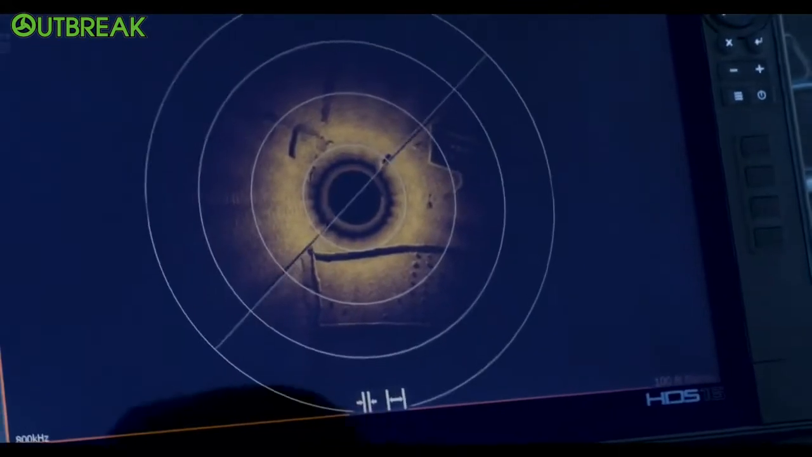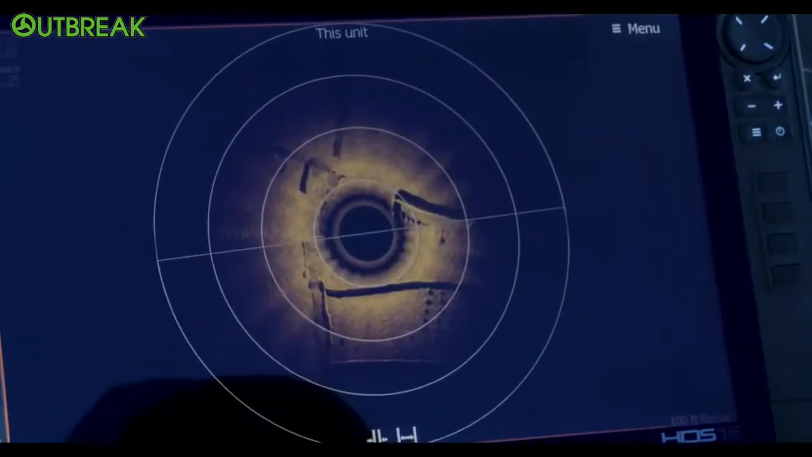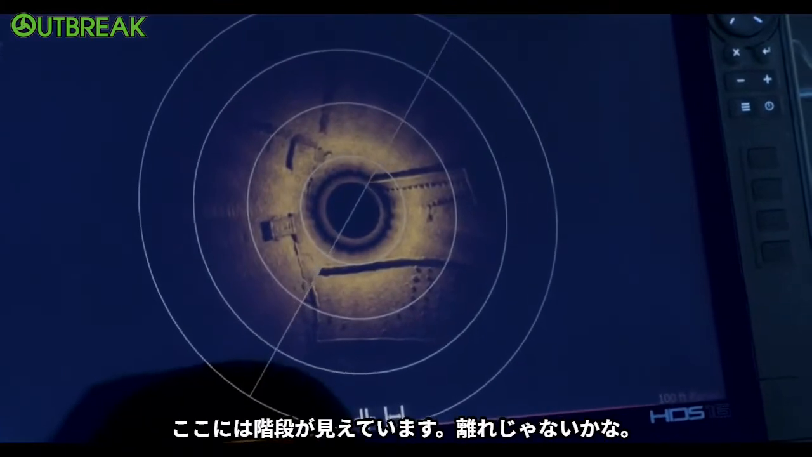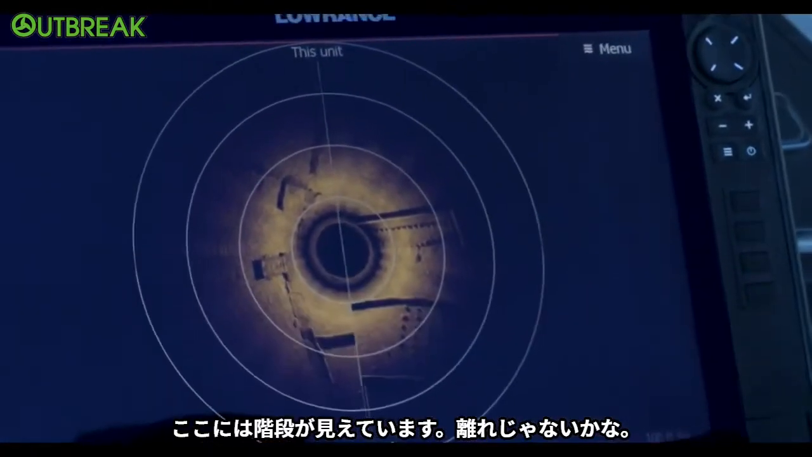Huh. Look at that. See the sidewalk coming off of it right there? Yep. That's crazy, and that's in fast mode. Now look at this, how the steps come down off of that, or maybe it's an outhouse.